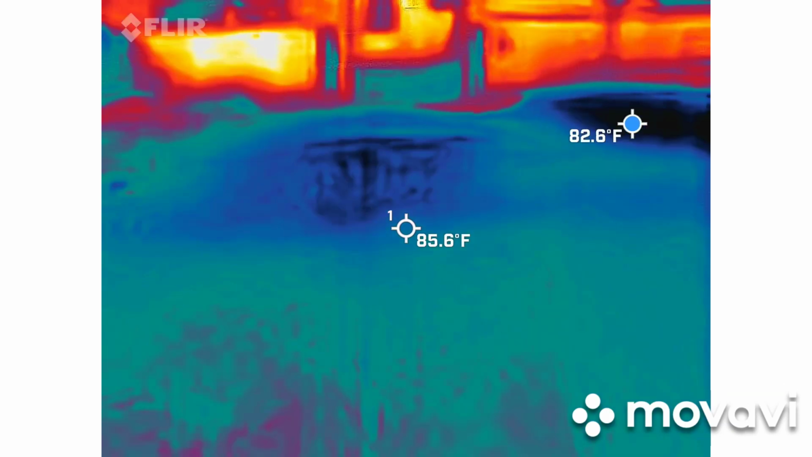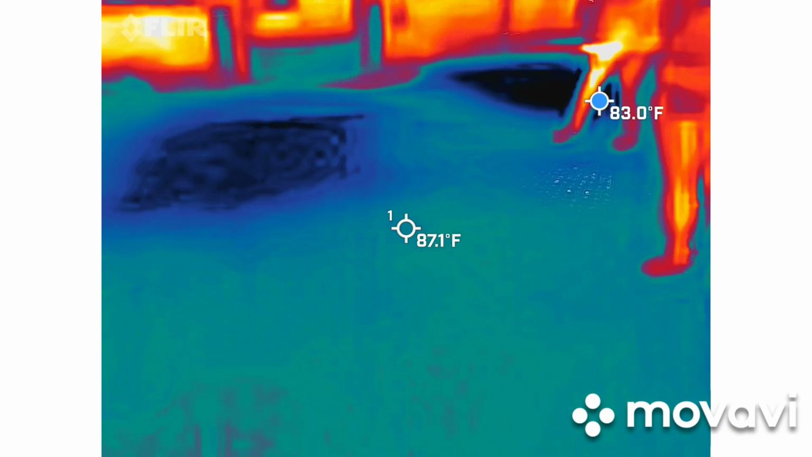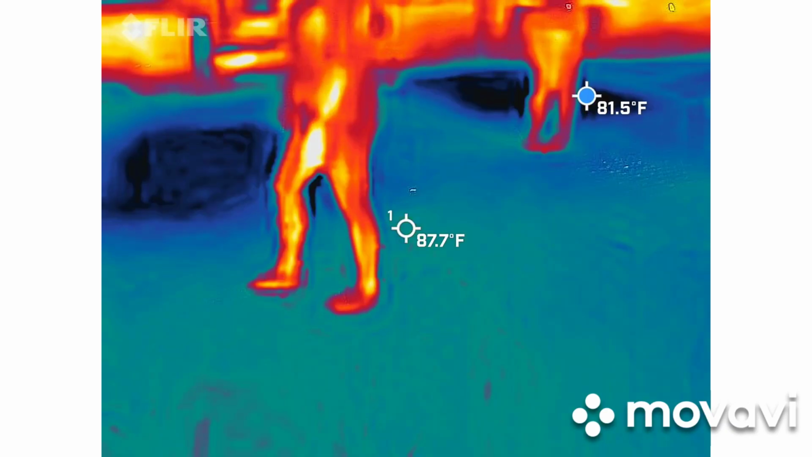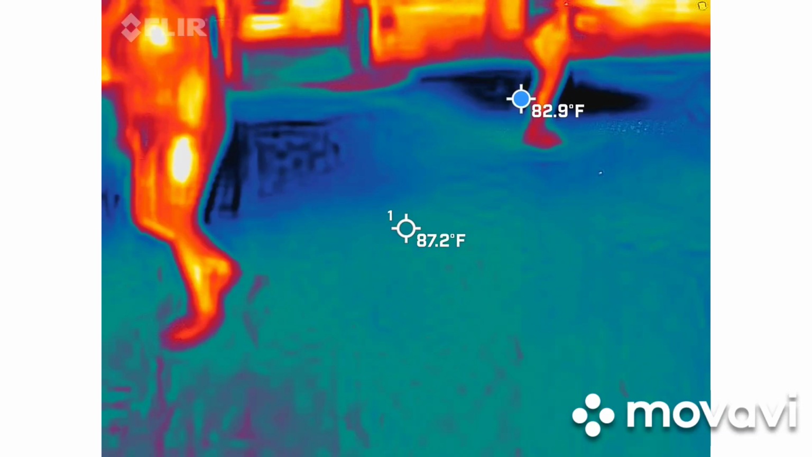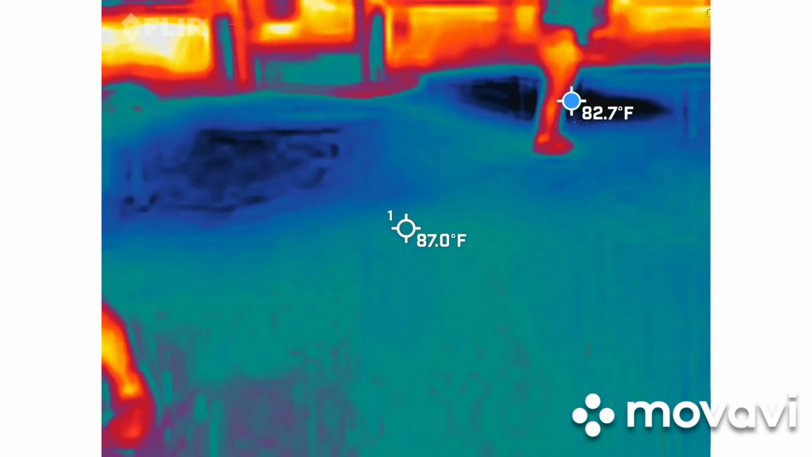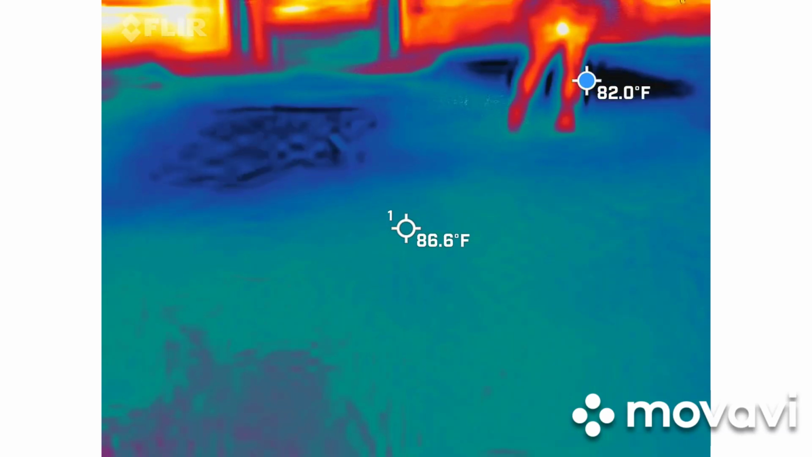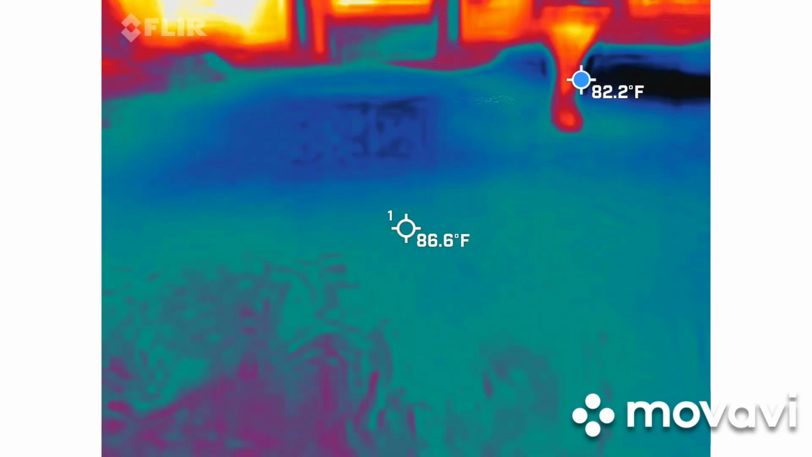Well, again, it's going to fluctuate based on whatever the heat is in the camera. So, like somebody walking by, it's obviously showing you the differential of temperature between Dana and the ground. So when she gets out, it's going to go a lighter shade of blue. It's going to vary. But those are great questions.